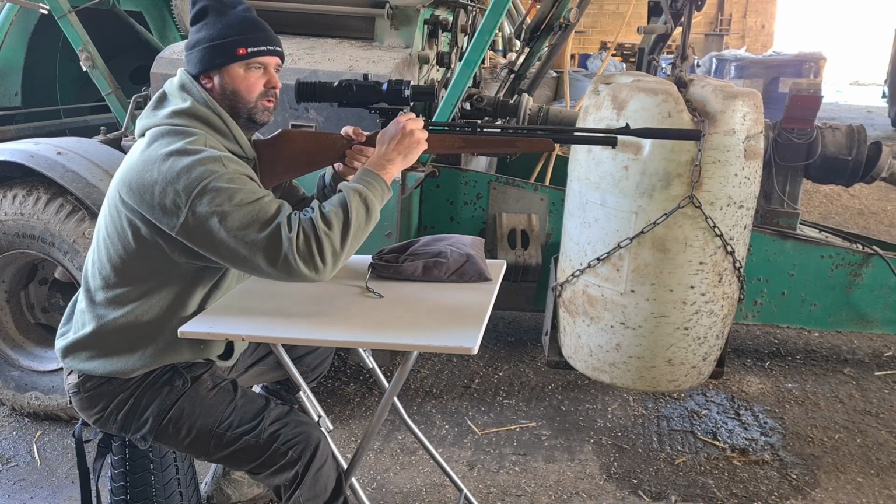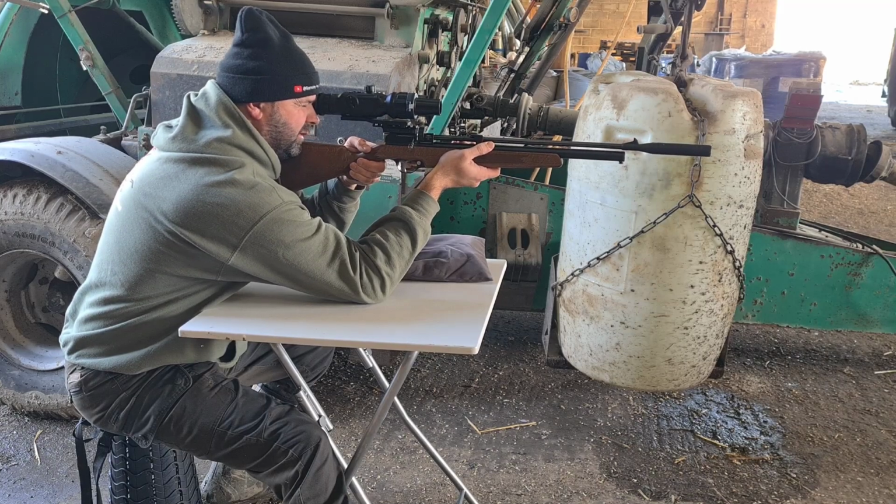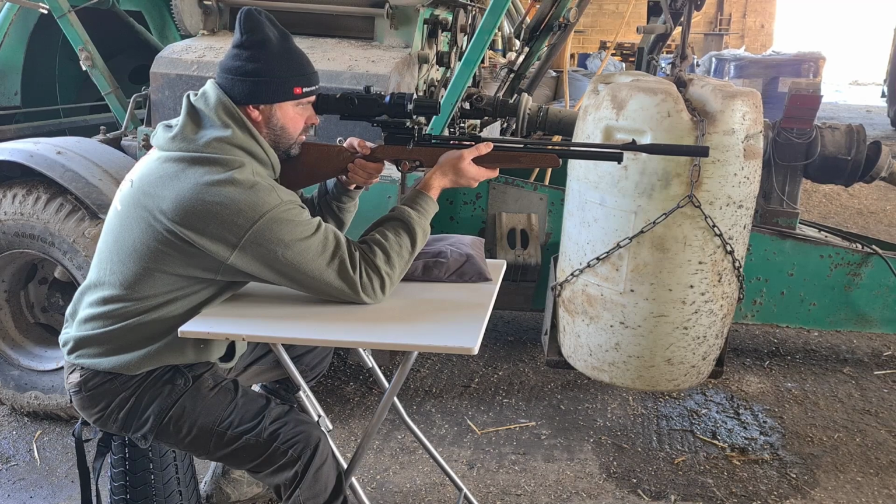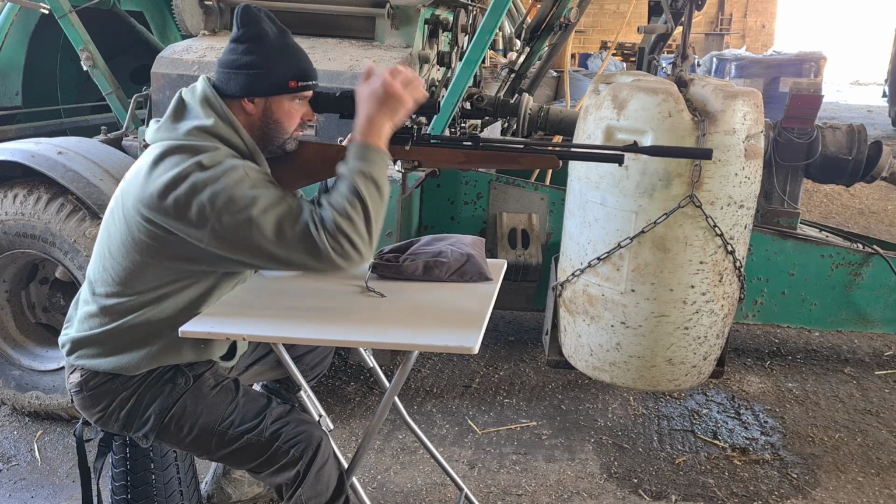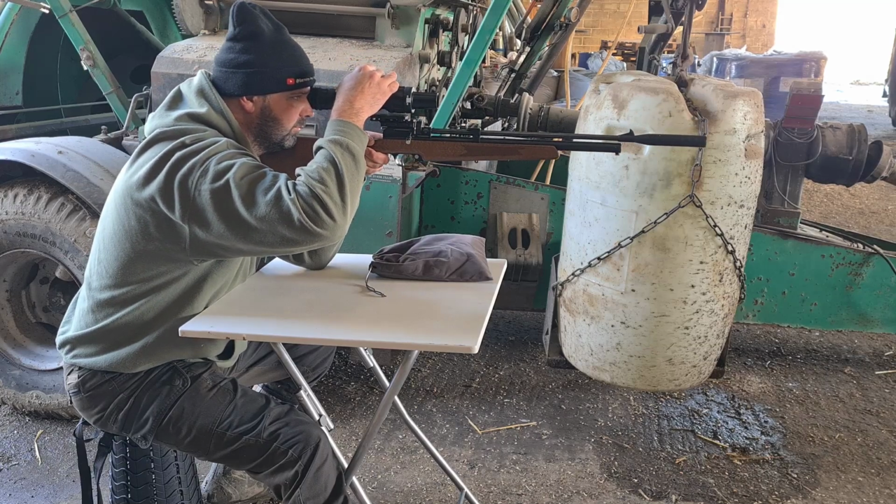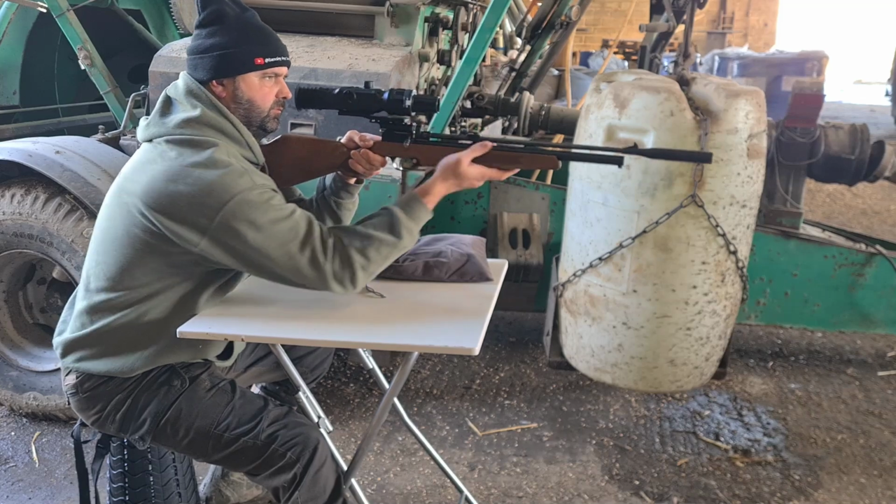It'll be better if I cock it, won't it? I've had to zoom in a bit as well. I wonder if that's something to do with it. Yeah, zoom out a bit and see what crack is there. I might need to use the other lens for it for some reason, I don't know. Let's try.